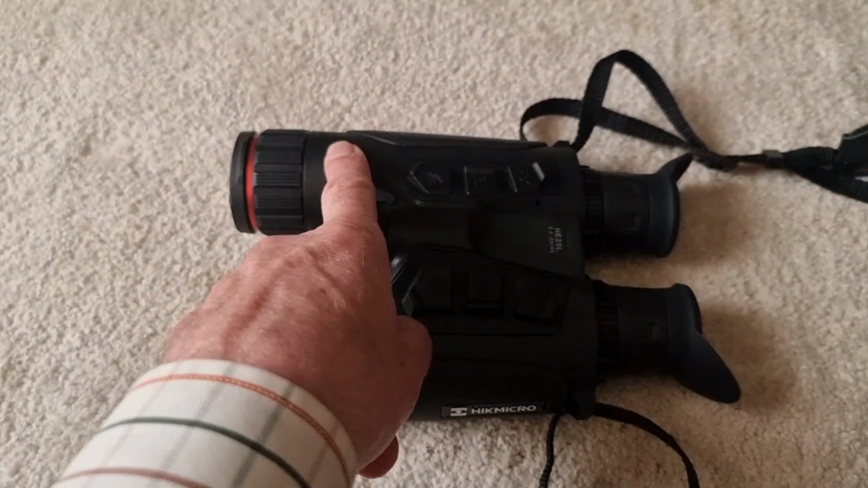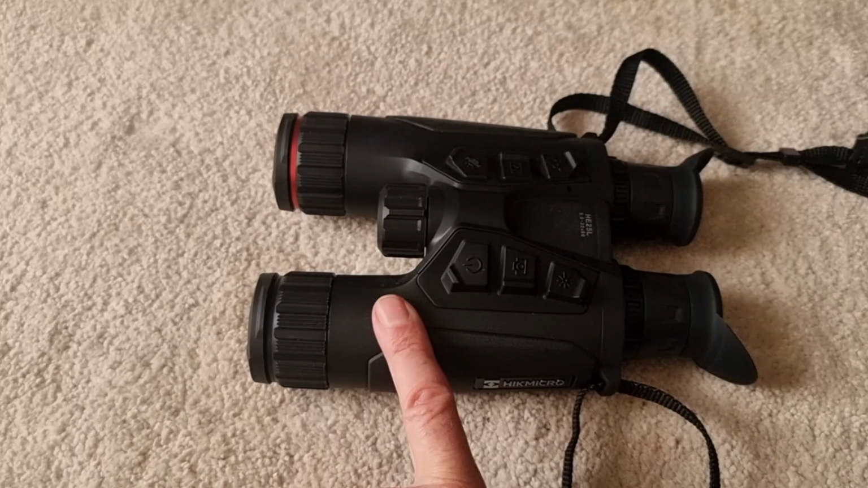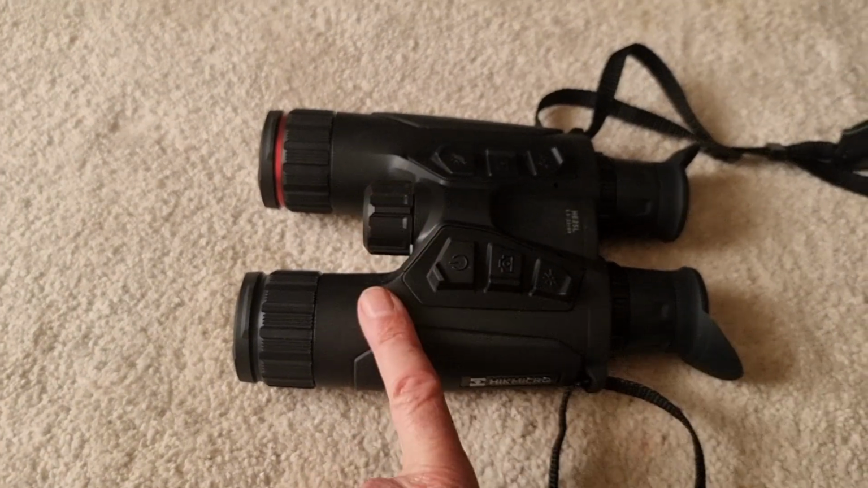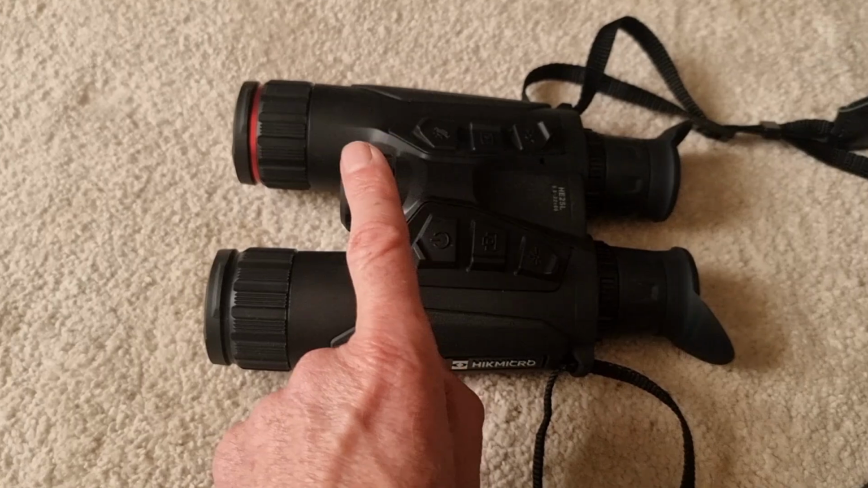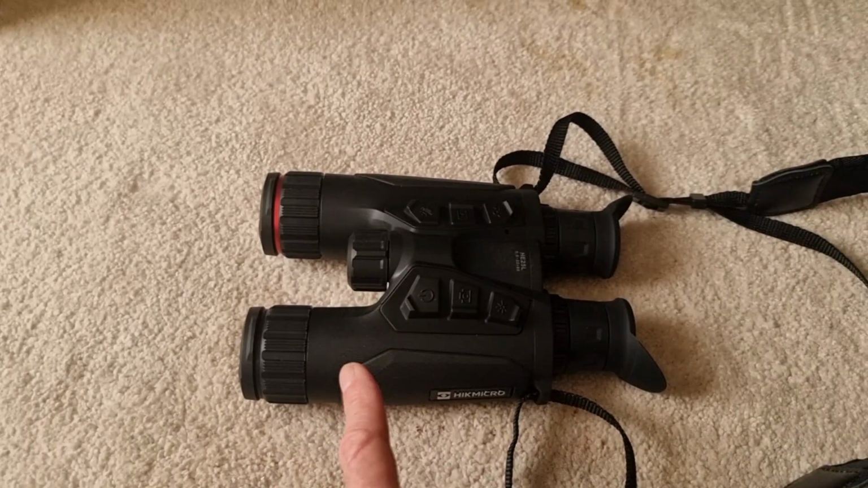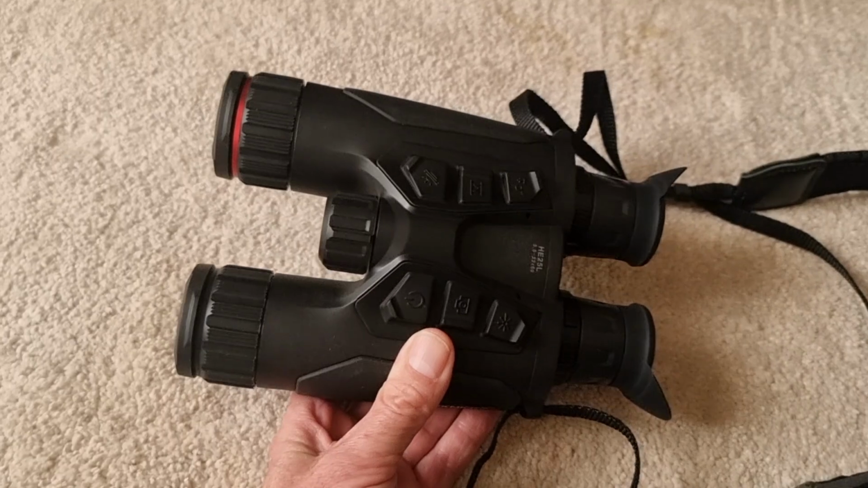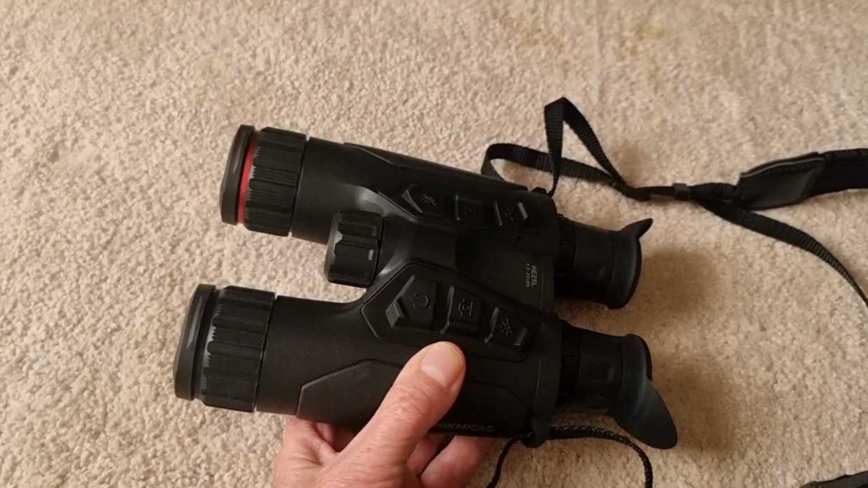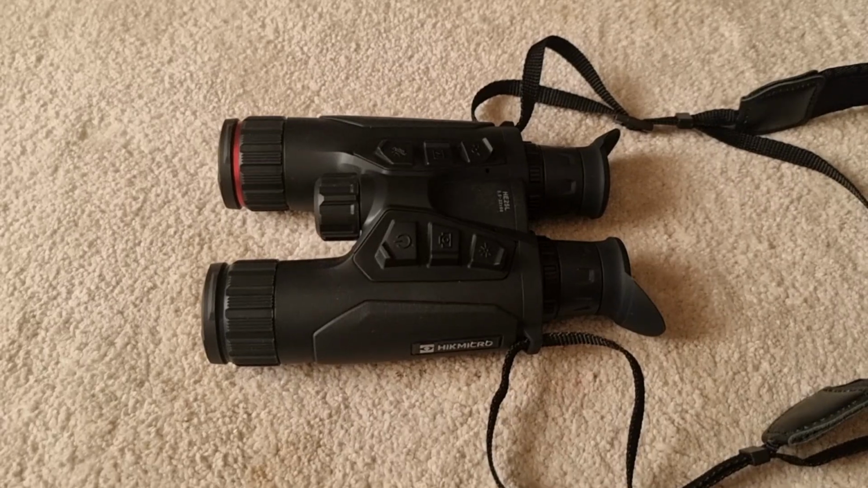It's got thermal, it's got night mode like on your Alpex and day mode like on your Alpex, and it's got its own inbuilt IR illuminator. It's also got a laser rangefinder out to 1,000 meters, and it's accurate, it says, to plus or minus a meter or so, which is very good.